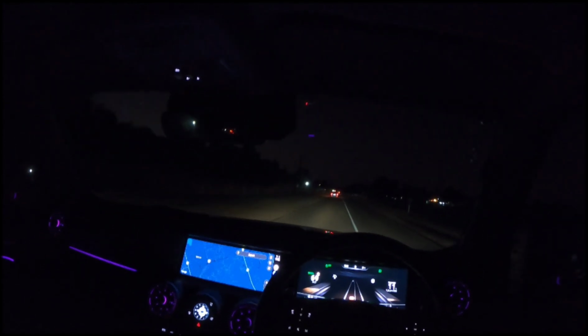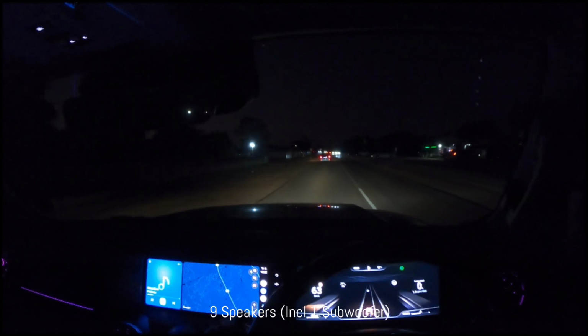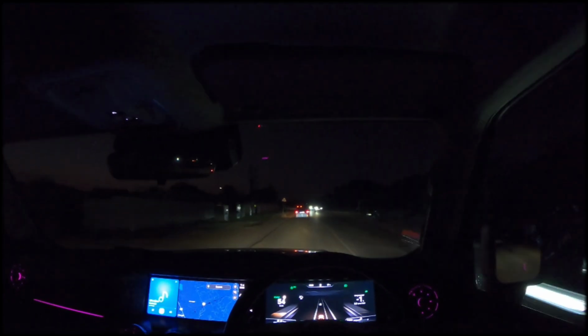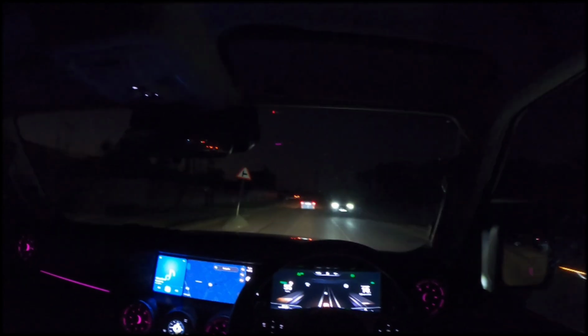Talking about some features that they cut is the sound system. This one has the same number of speakers as the Ultra, but it's not the high-end branded Infinity sound system that you get. This is the in-house one. Otherwise, okay, let's play it.